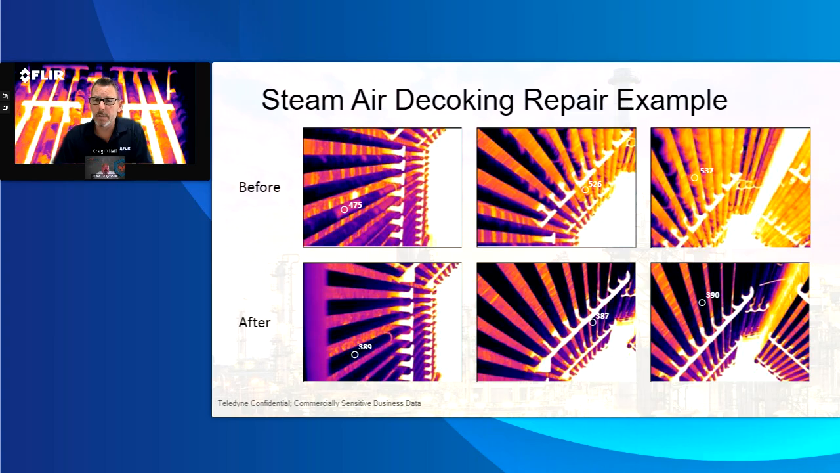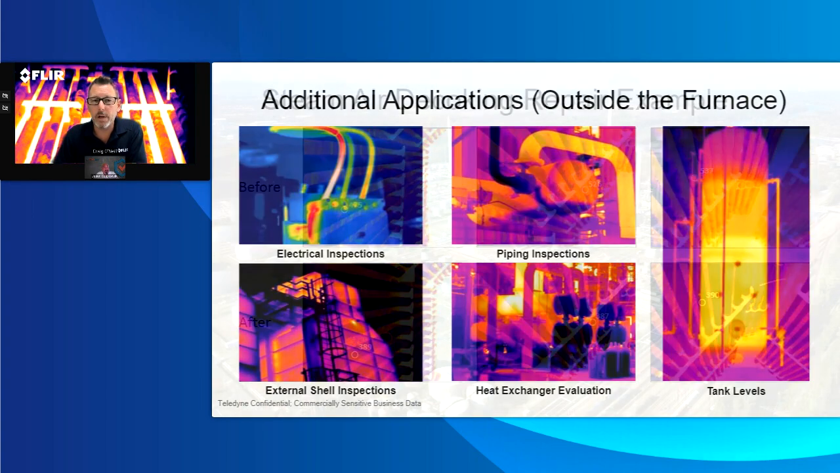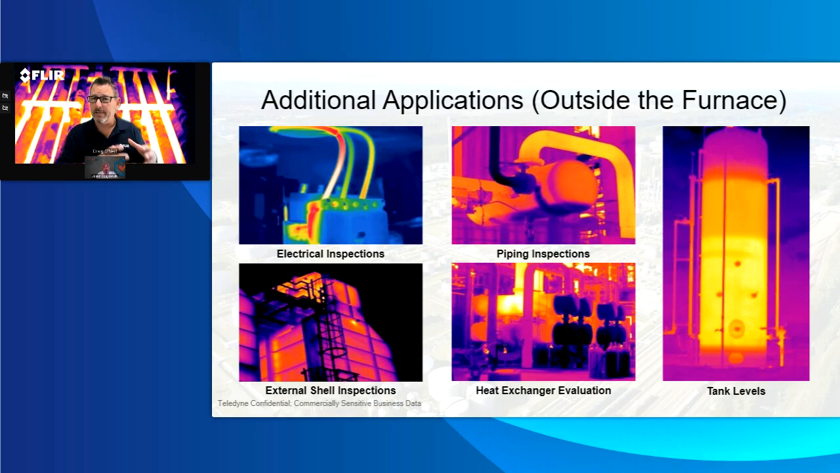I know you are a level 3 thermographer, and you've got a lot of experience even outside the world of furnaces. Maybe talk to me about what you may do with one of these cameras that doesn't only work in furnaces, right? A huge advantage. It doesn't only work in this 1,000 degree and up. Maybe tell me a little bit about what you might do for a customer outside of true furnace inspections.